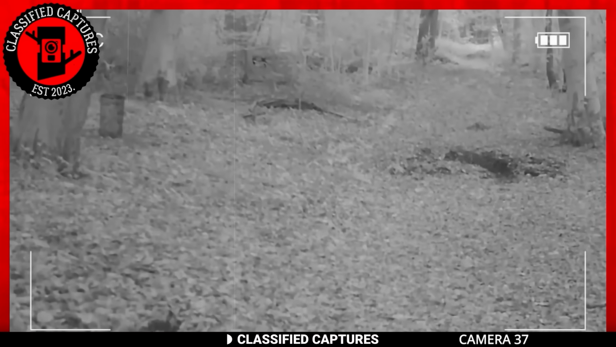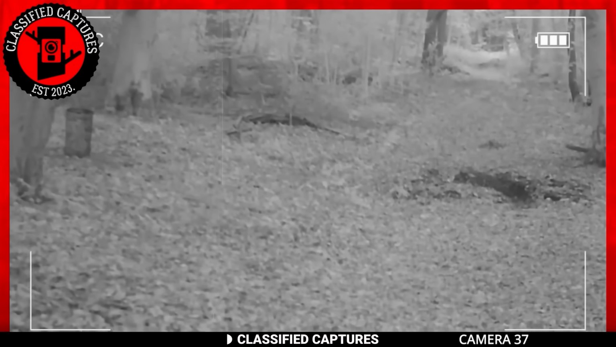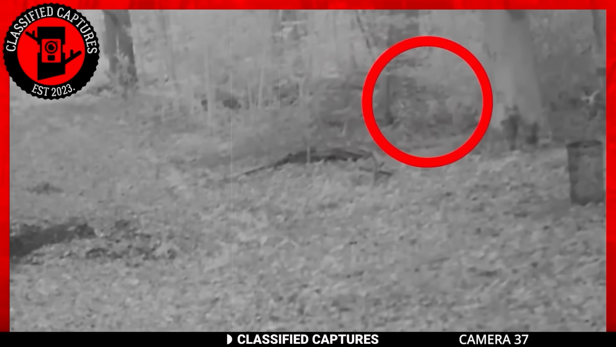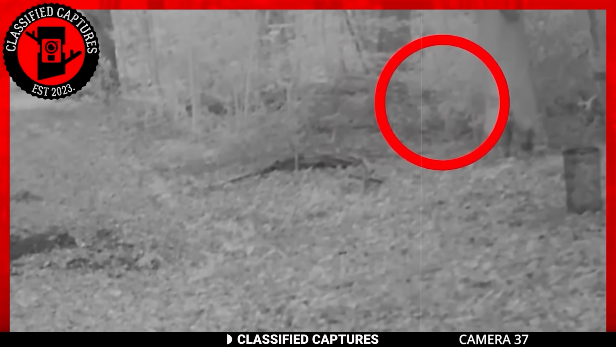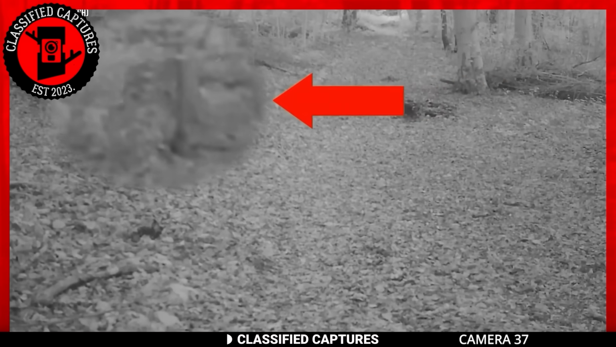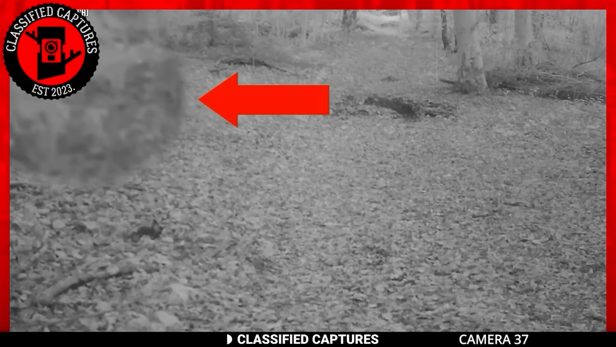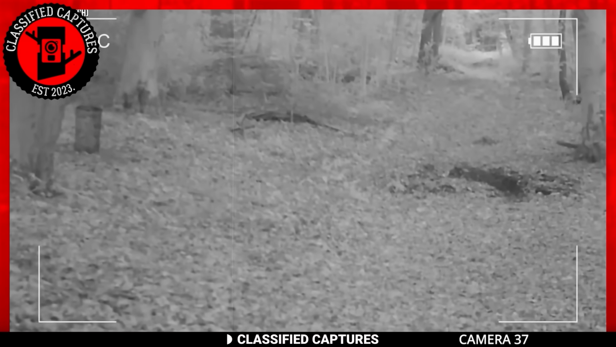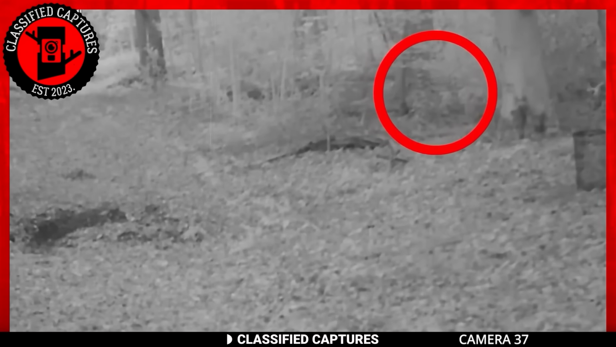Next, we have this trail cam that caught something mysterious. The footage captures a small black creature moving with such carefulness that it exudes an aura of mystery. When I first viewed the footage, a part of me held on to the hope of witnessing another extraordinary paranormal creature in action. However, the truth is far from fantastical. It's actually a black panther.